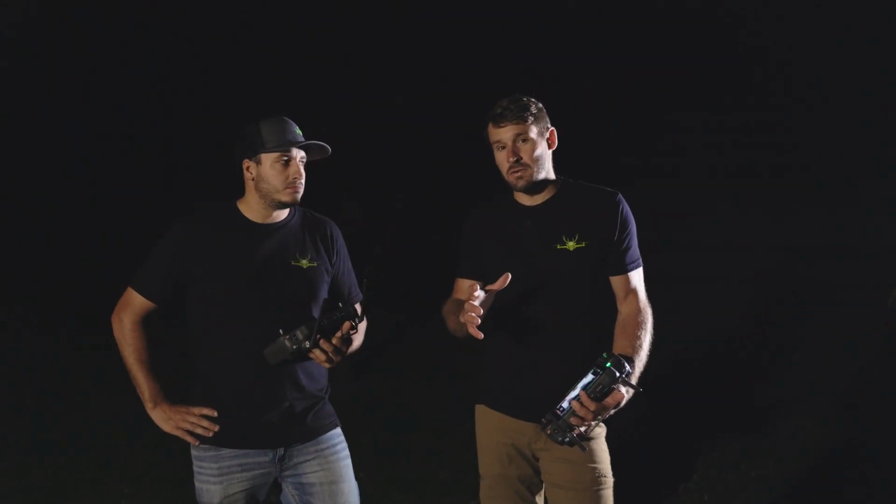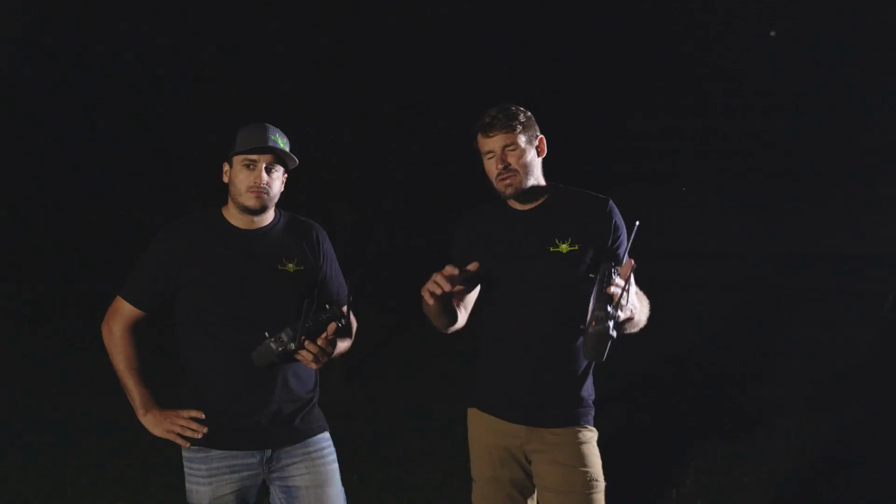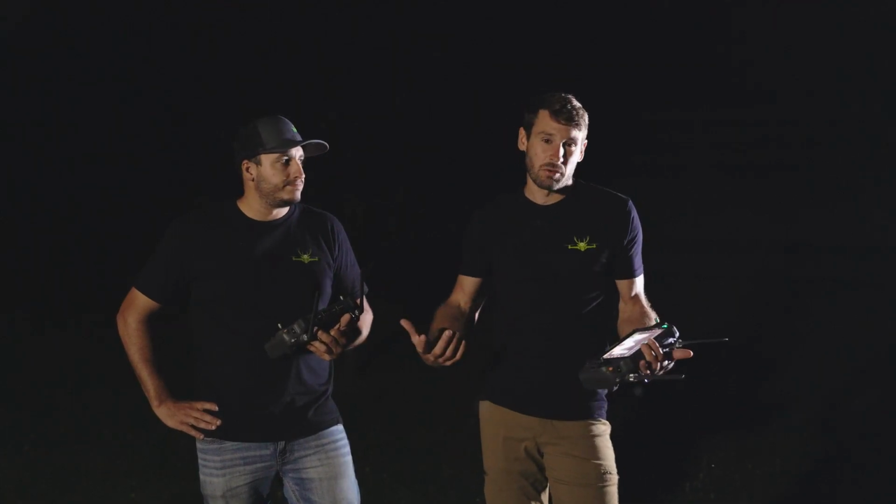Tonight we're going to do some testing with the Gl60 Mini and also the LP12, what we have been using on our Matrice. I was super excited about this Gl60 Mini because there are so many benefits to having a gimbal light on top. Unfortunately, after a little bit of testing, it's just not going to work for Drone Deer Recovery.